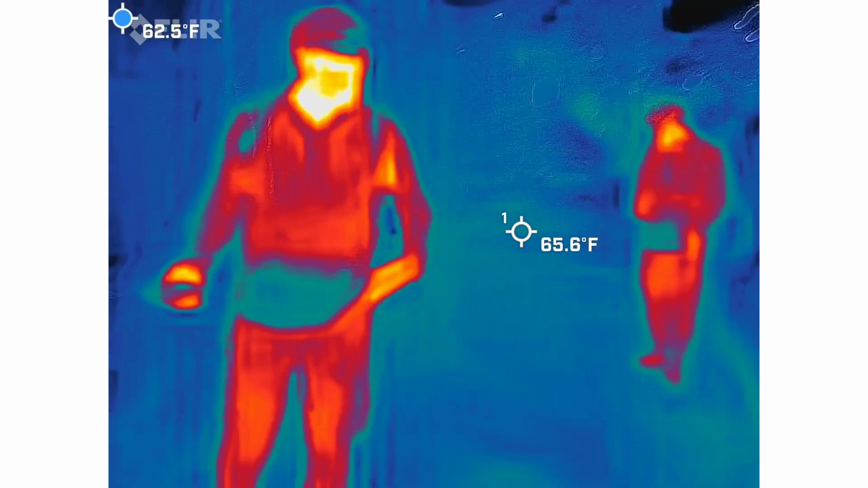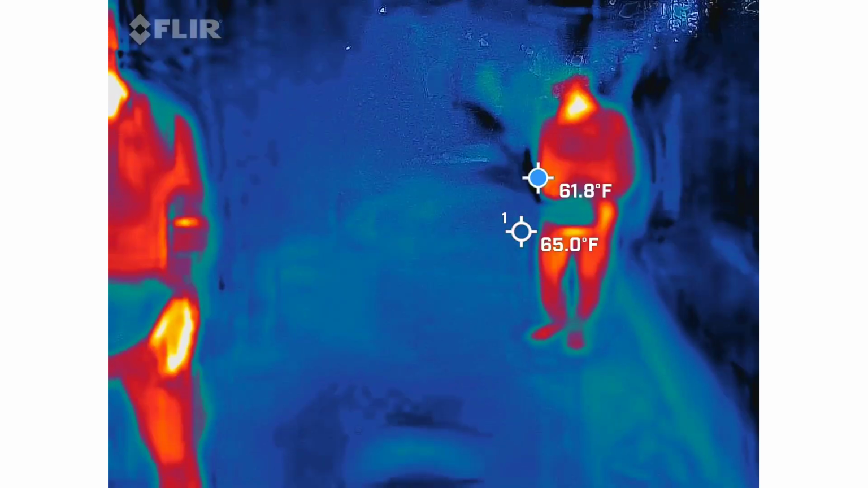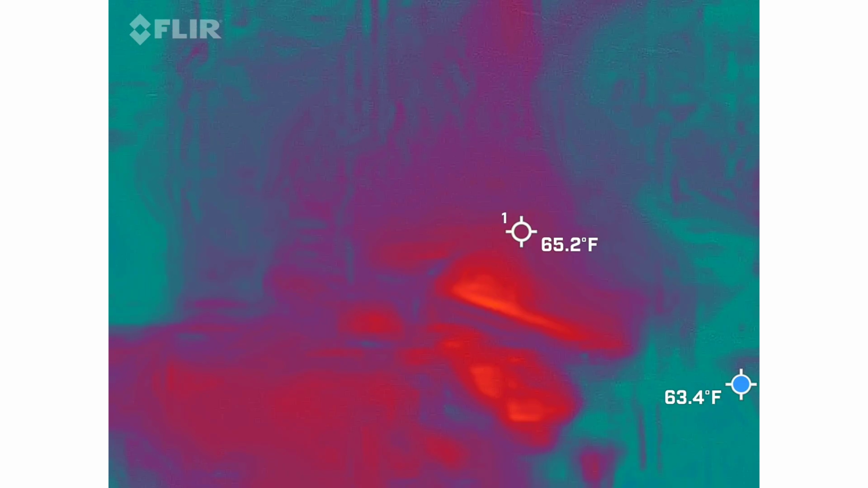There's kind of a wicked story here that I'll get into in a minute, but I just wanted to make sure I was getting like kind of a base reading. This tree is obviously fallen from the hurricane. It's normally not this messy down here.